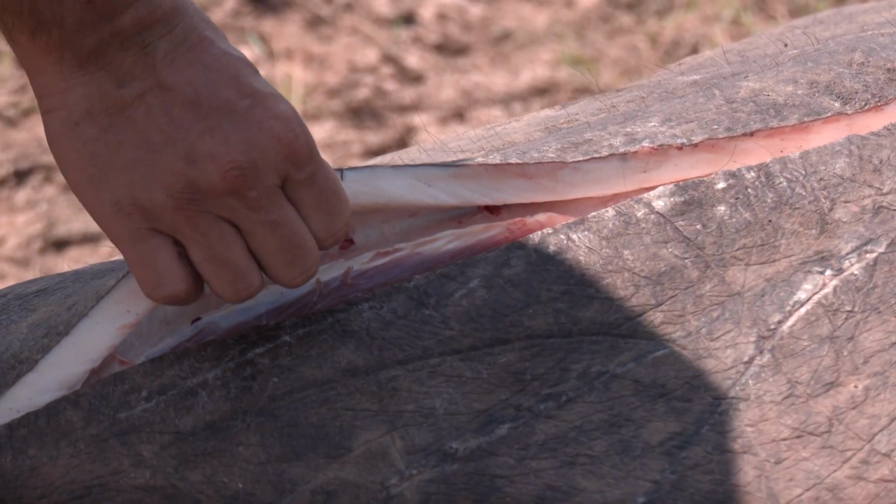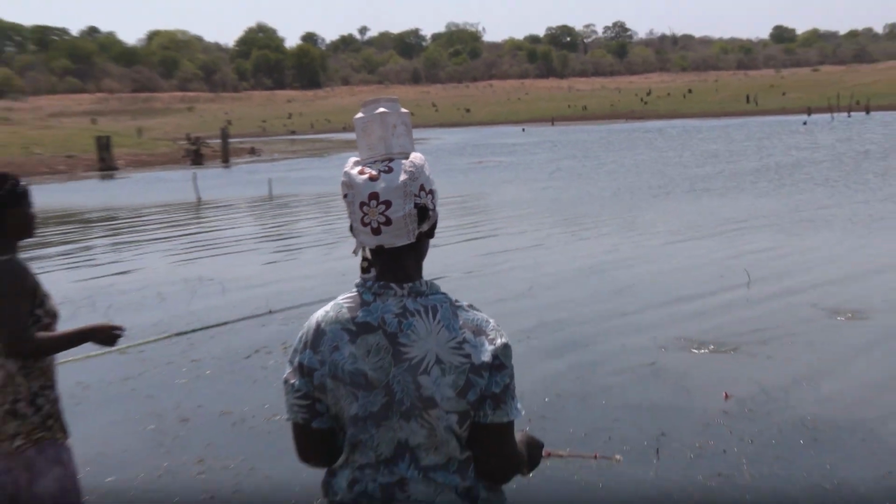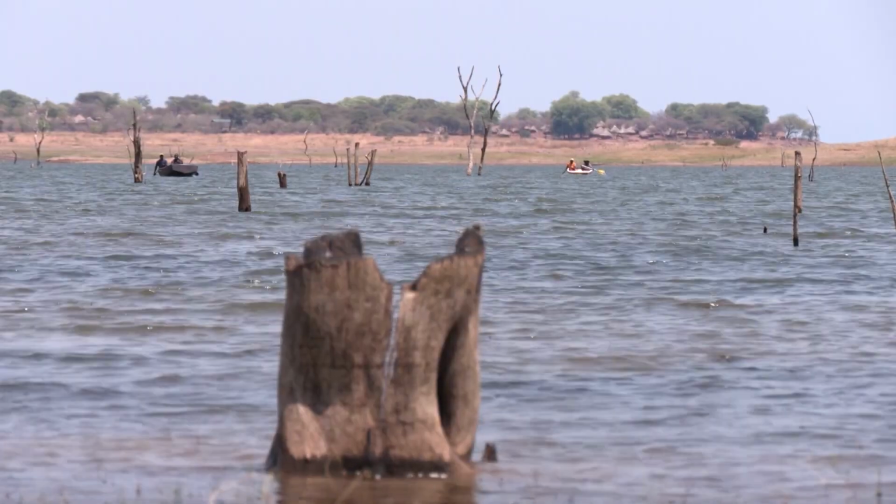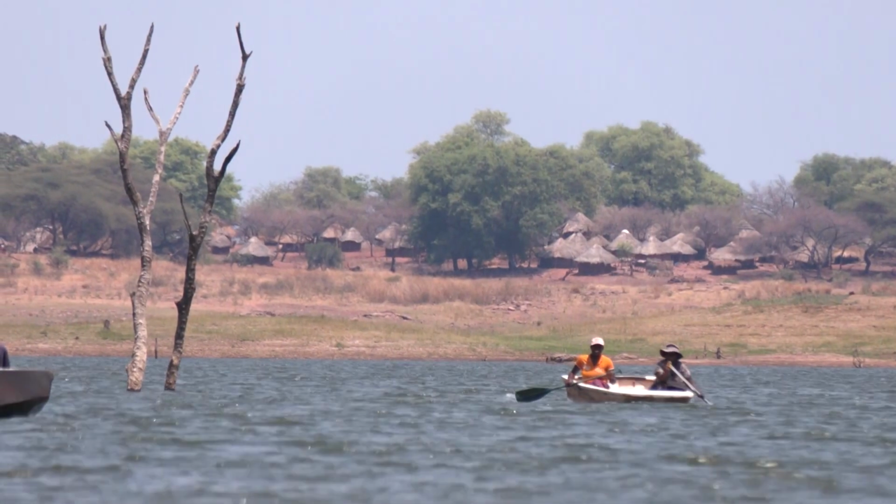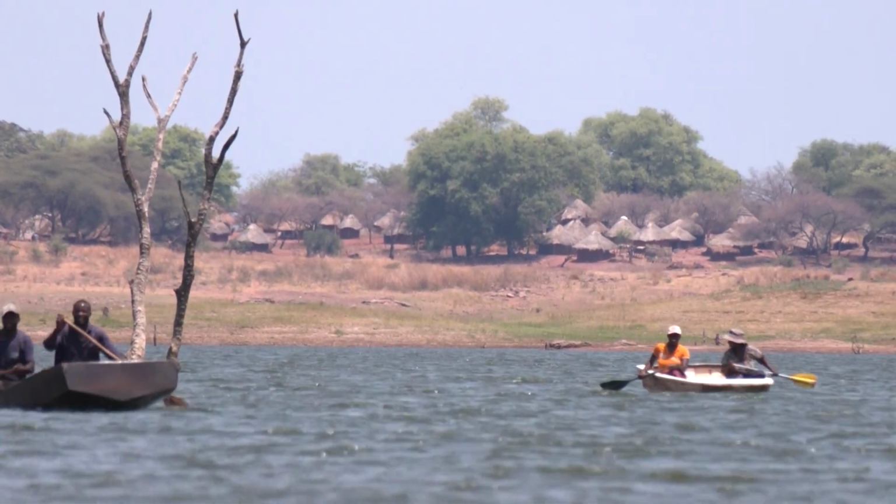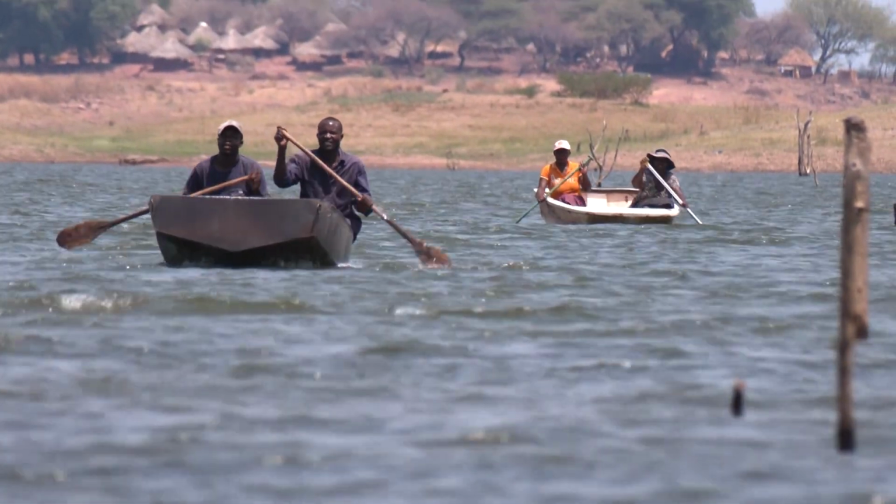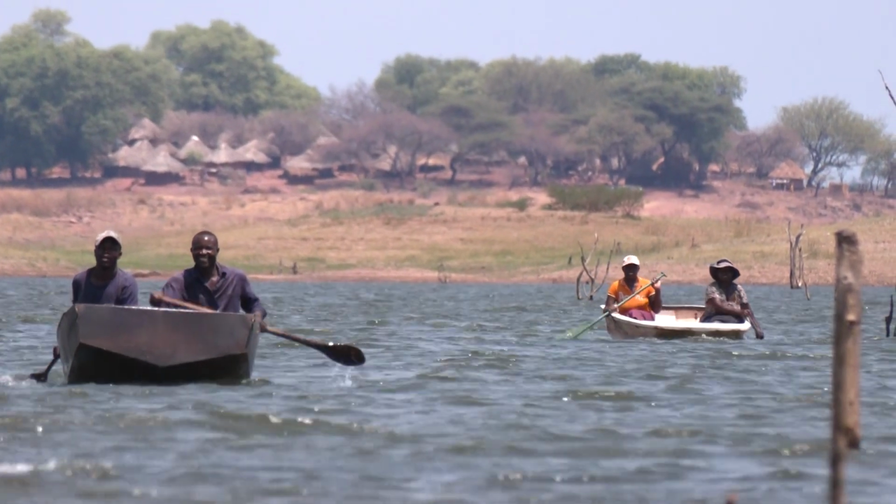Very interesting ladies. I love the way that one lady is keeping her worm bottle on her head. That's genius. I might try that next time if my balancing skills are up to it. These Tonga people have lived in this area for thousands of years and are still very involved. It used to be the Zambezi River before it was dammed into the lake. And yeah, still living a very simple life out here.